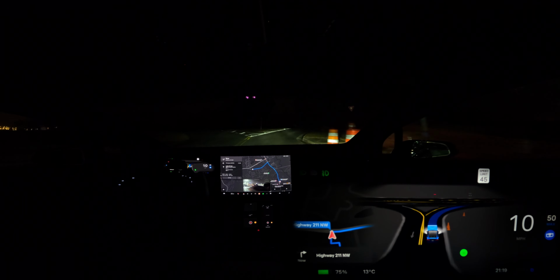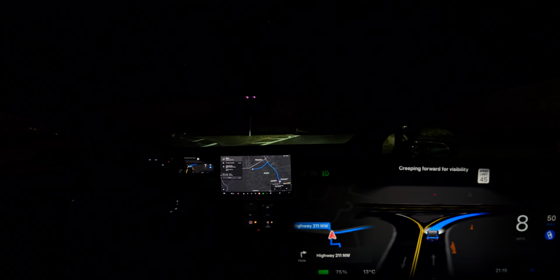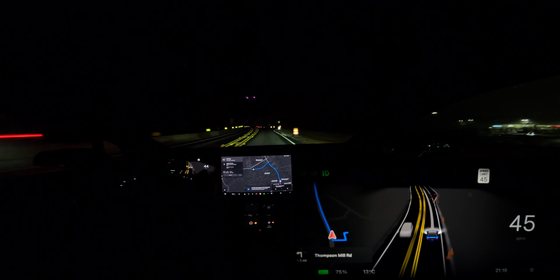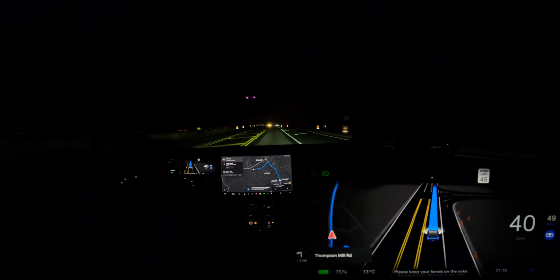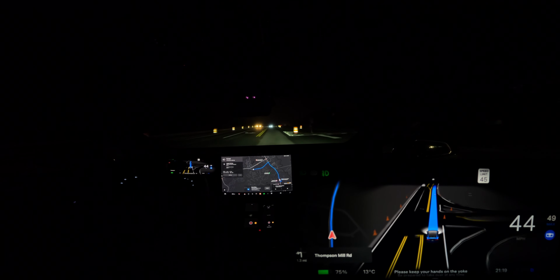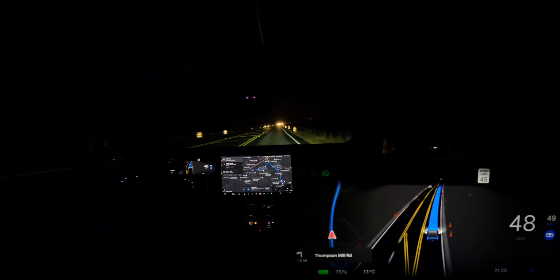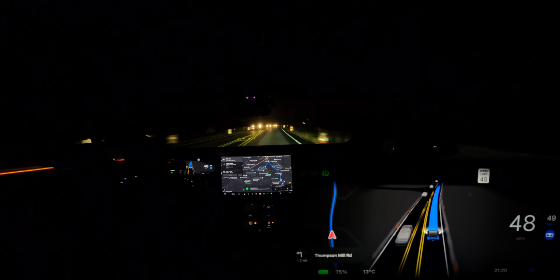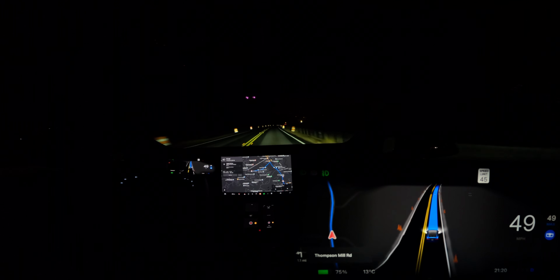So this is a steep hill. There's a very limited visibility here. So there's actually somebody coming. Not good. I pushed the pedal. Taking the exit wasn't really nice. There was a car coming. Seems like FSD didn't see that. Yeah. So always be prepared.